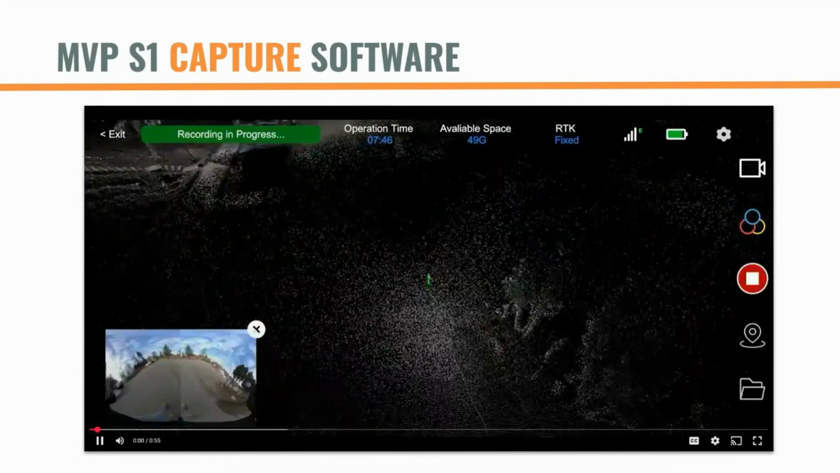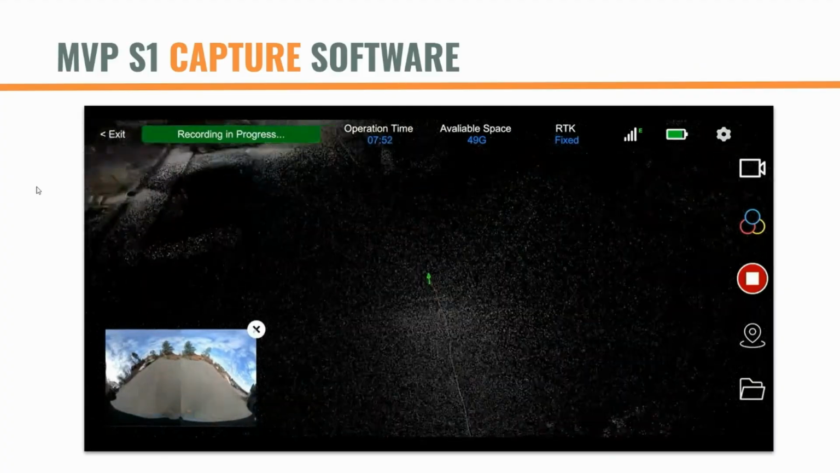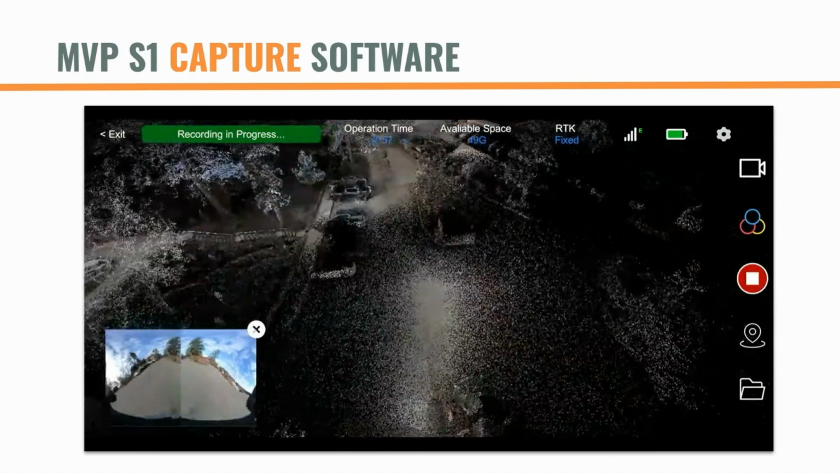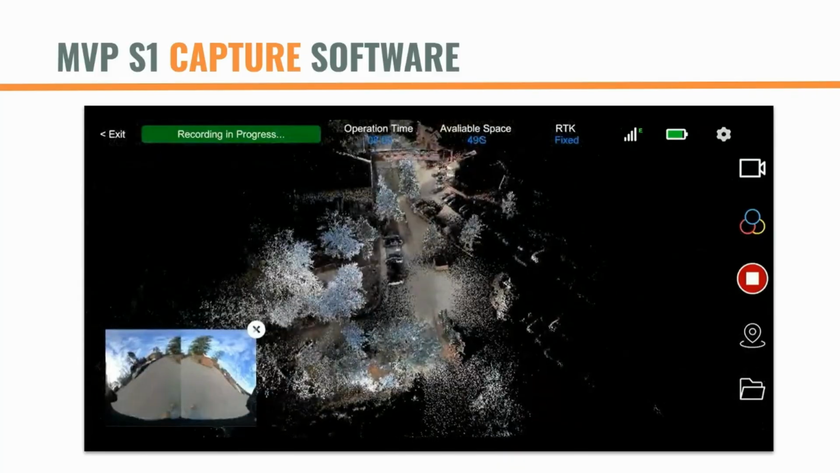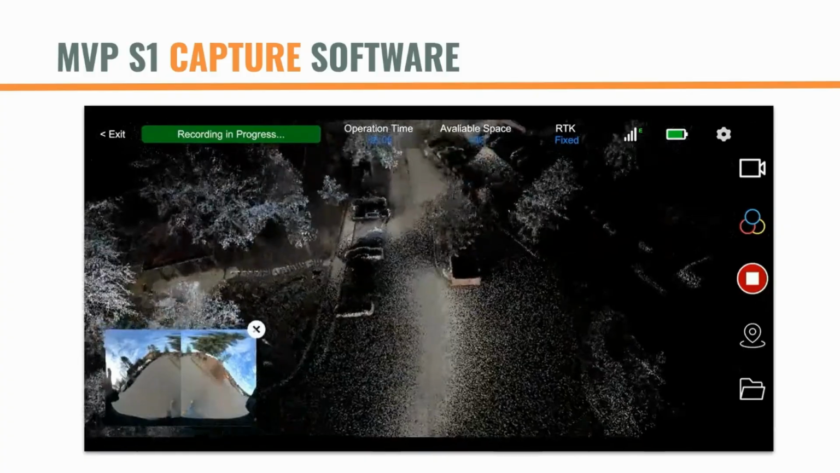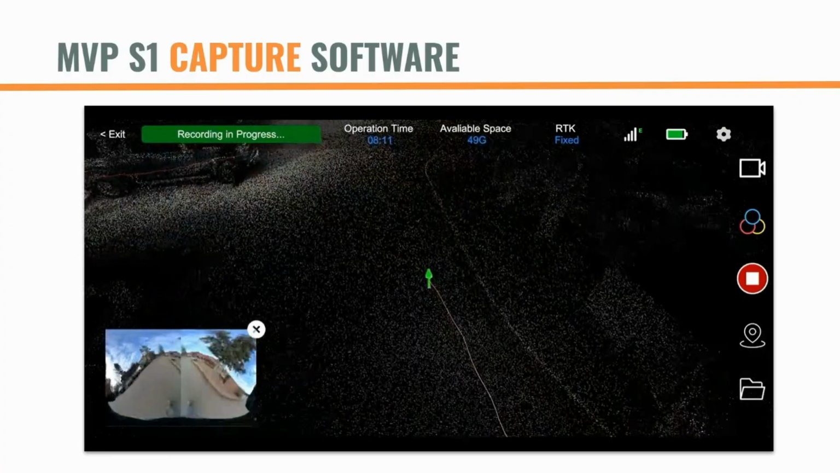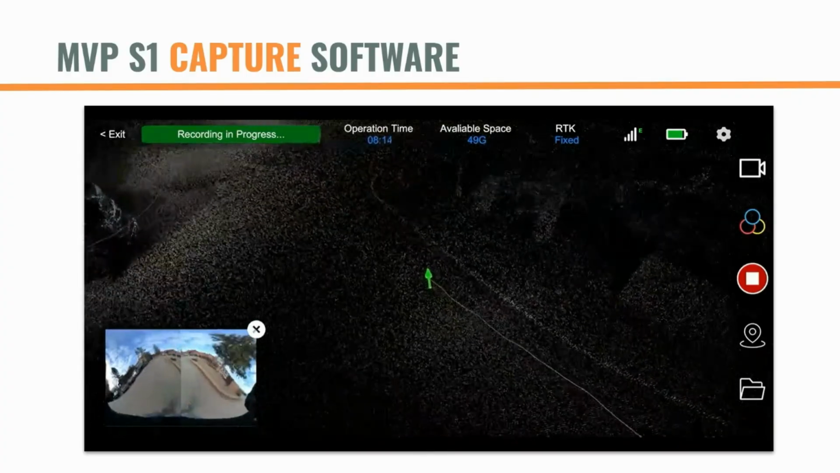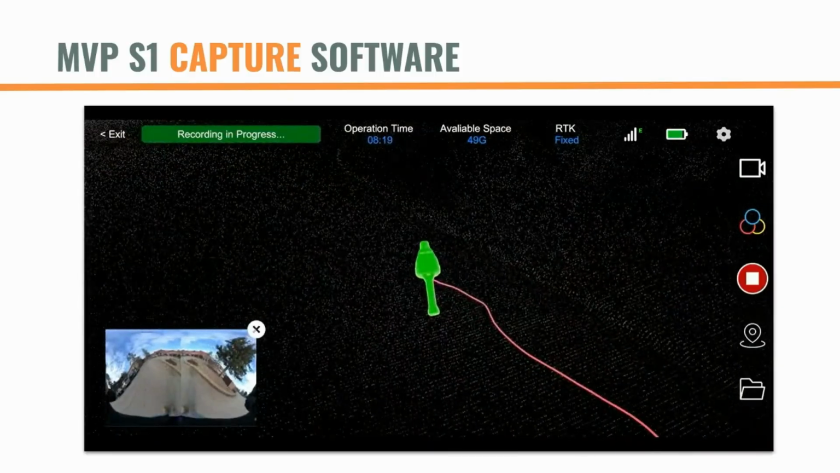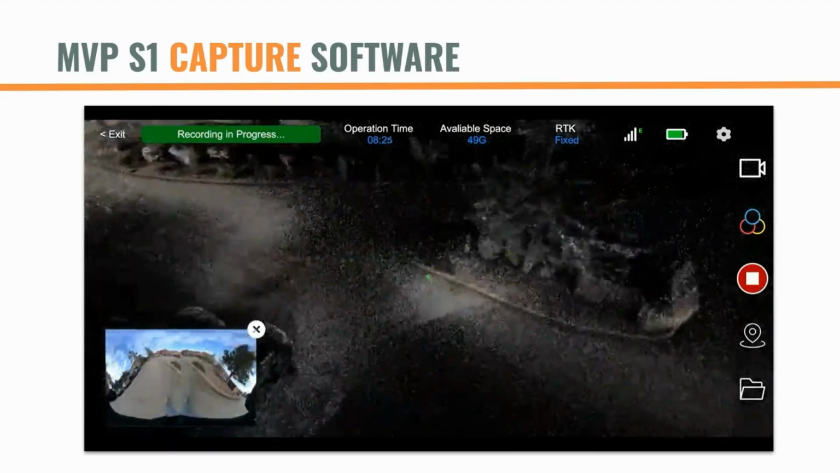So what does this look like in the field? On your phone, you're going to see the point cloud, and this is maybe 10% of the actual resolution, just giving you an indication of what you have for coverage. As we look across from the top, we can see we've been capturing data for about 8 minutes in an RTK fixed position. On the right side, we can change our camera perspective and the colorization of the point cloud. We can also start or stop our data collection with that red circle with the square in the middle.